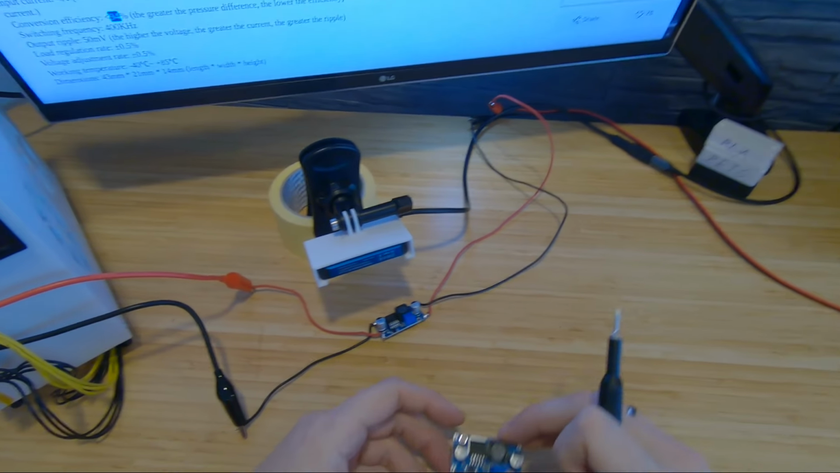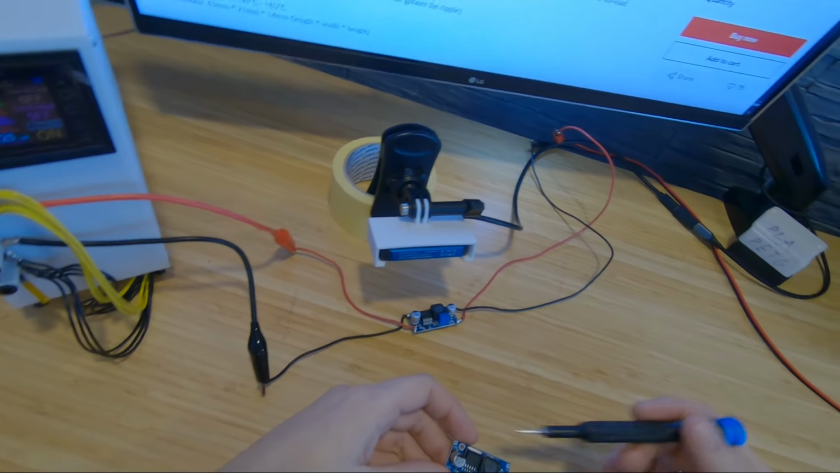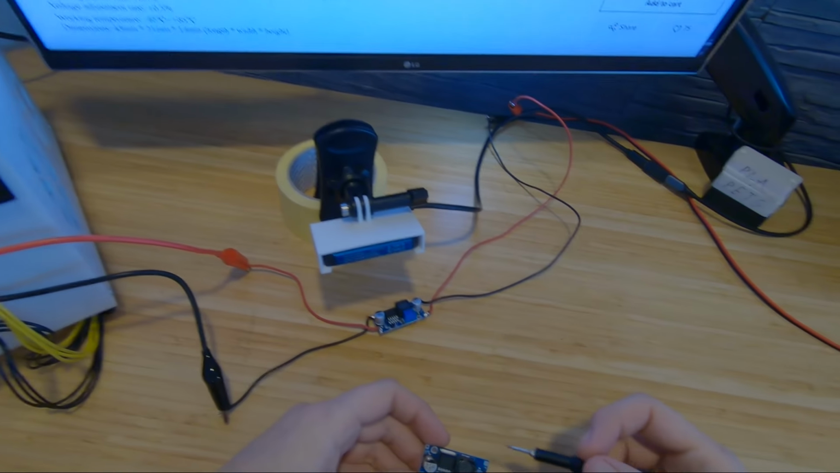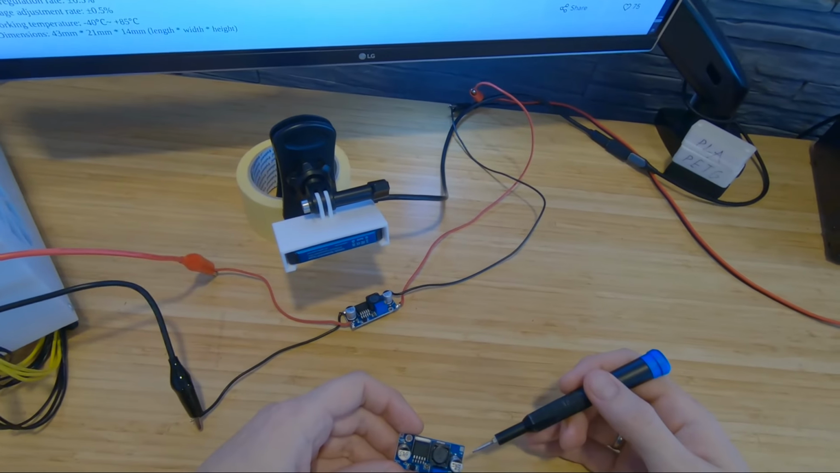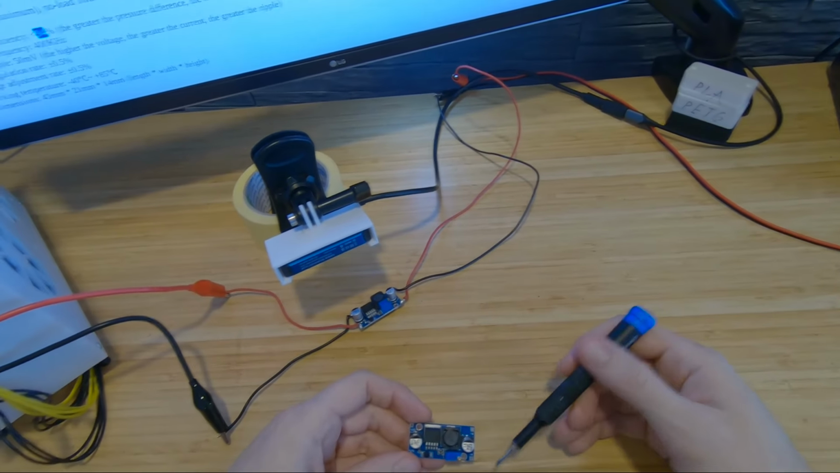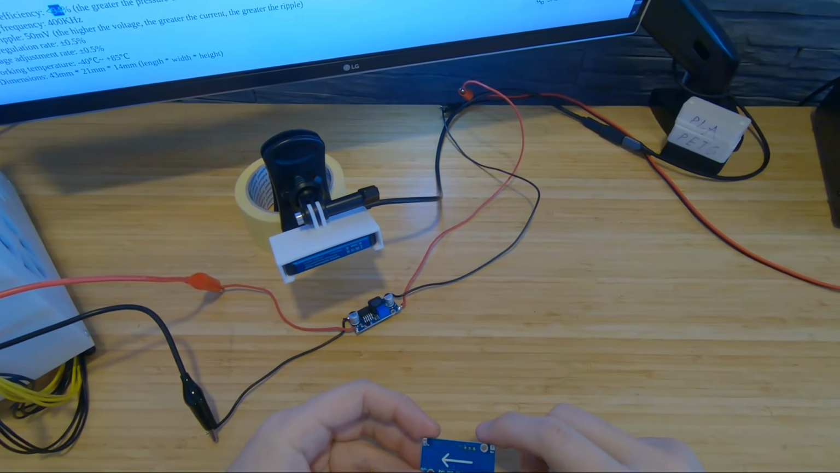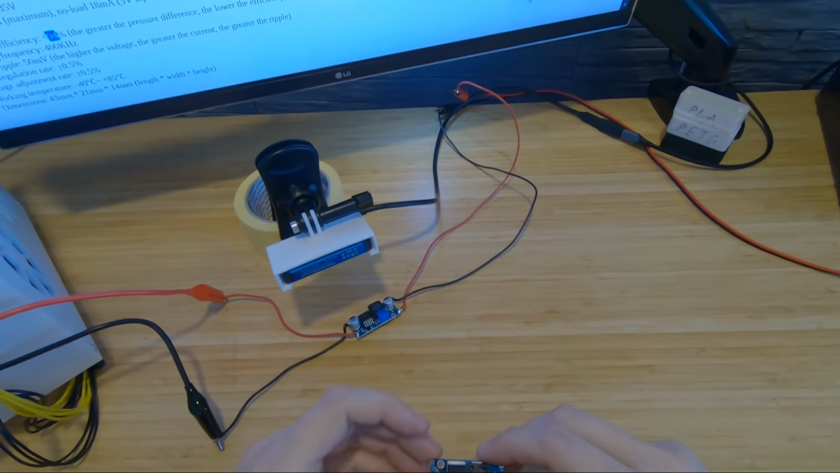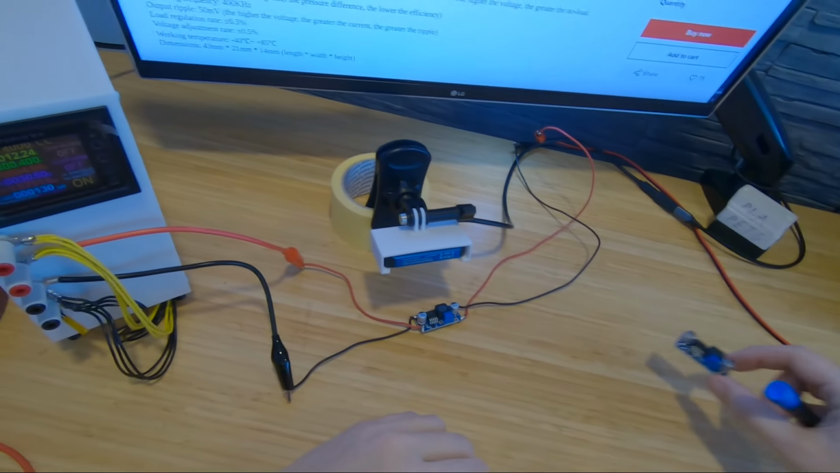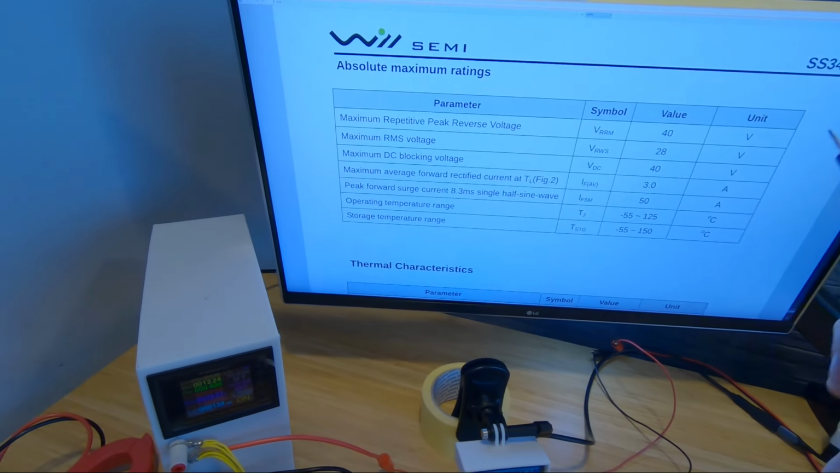How I mostly use it is from 5 volts to 12 volts and from 12 volts to 24 volts. Because it is rated for 4 amp input, I mostly use it for 12 volts output, 1 amp, and so on. So that was how I calculated all of that. So first of all, we're going to test it with 1 amp output and see what the thermal camera will show us.